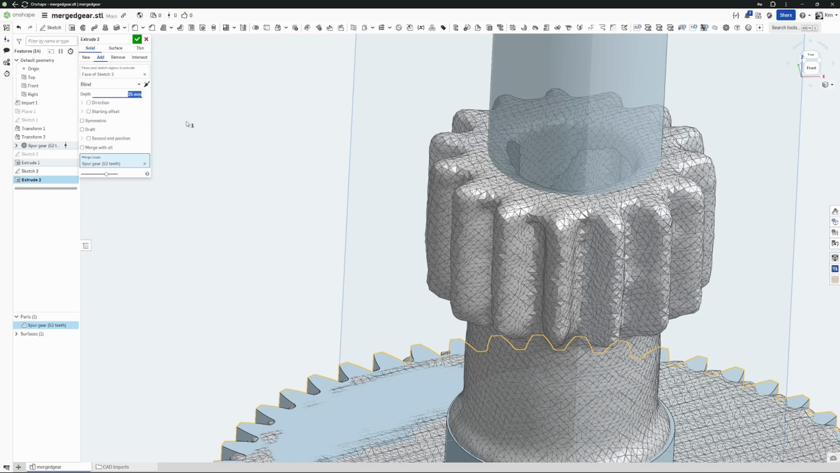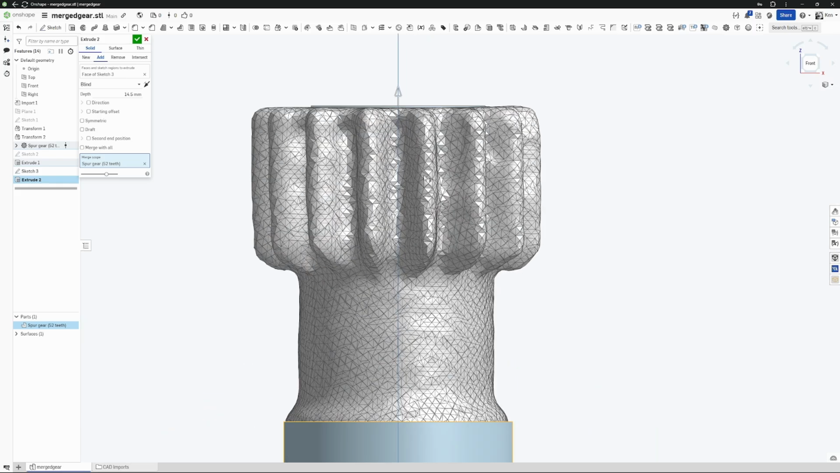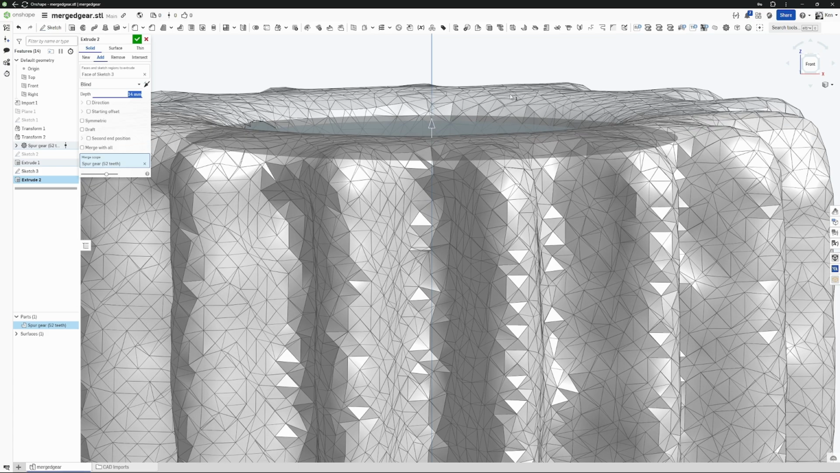So looks to be what, about 12.5, oop, 14, 14.5, 14 1/4.